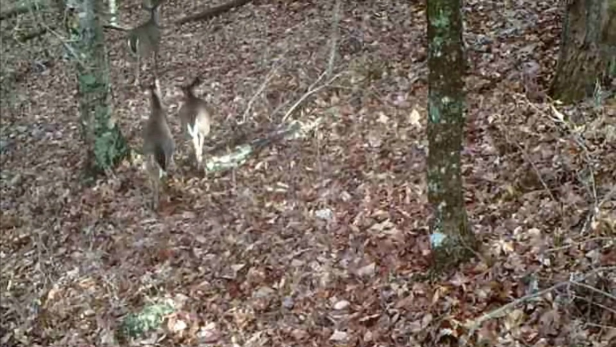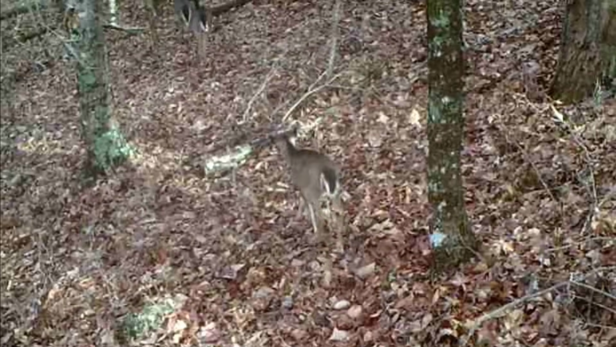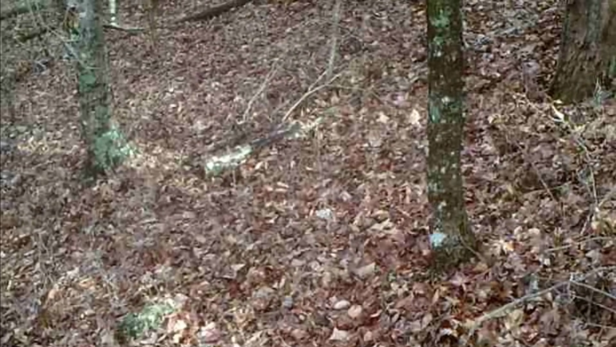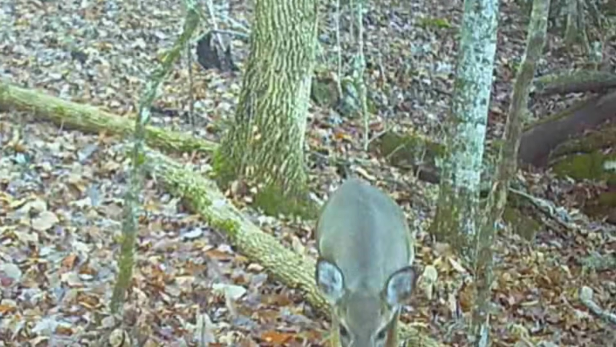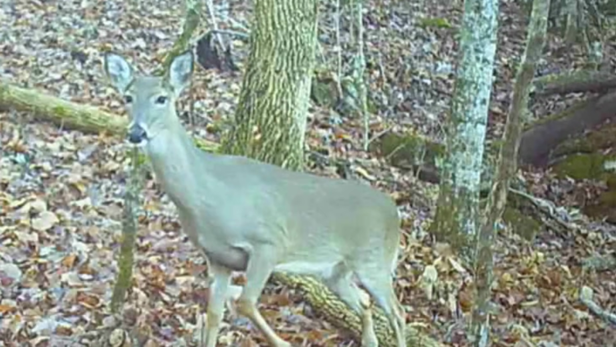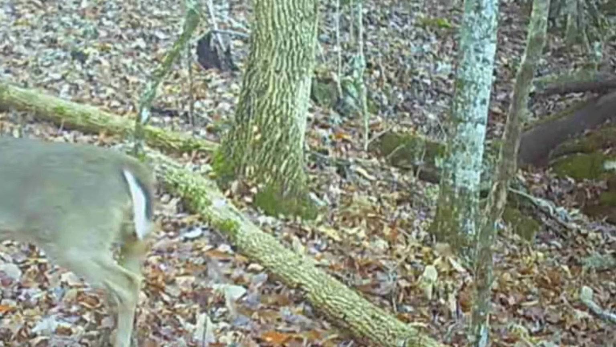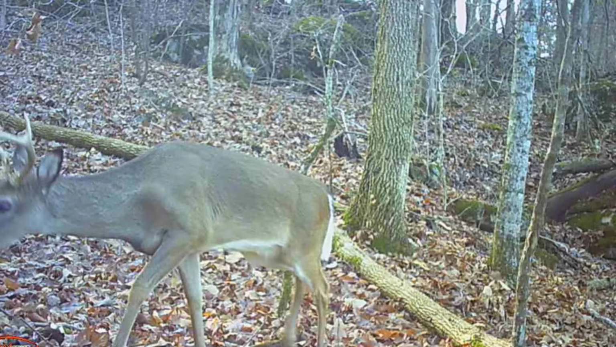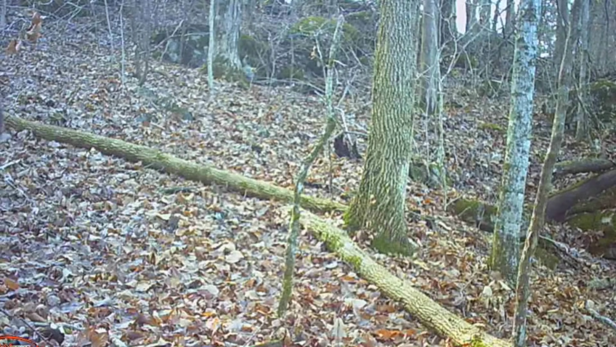And here's a little old deer herd moving through. They're nervous. Between the coyotes and these bucks, they keep them moving. But you see a pretty doe right now. Look what's right behind it, nose to the ground. Chasing them, just waiting. But that's nature.